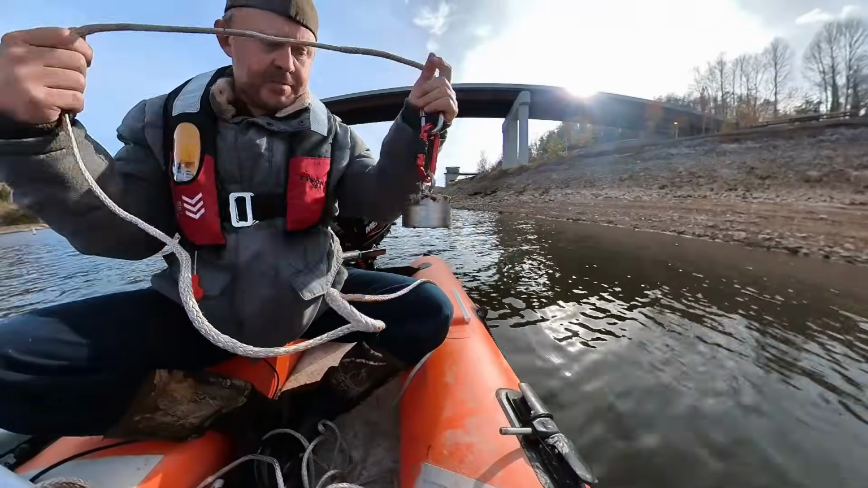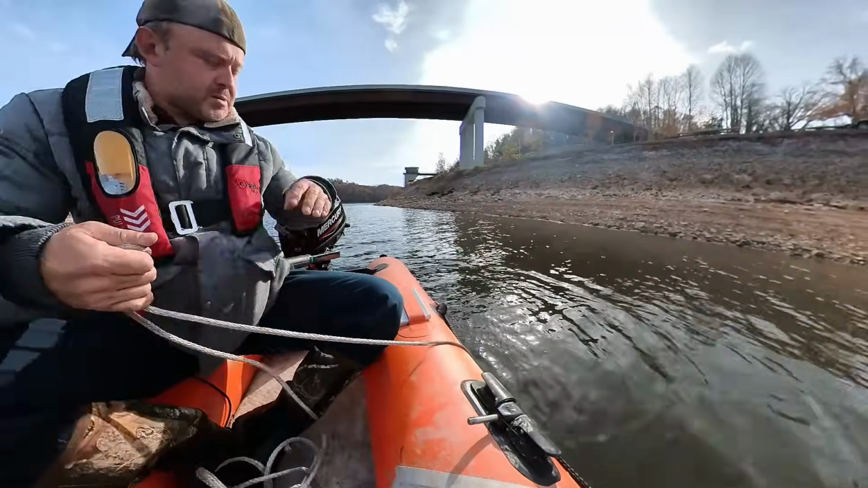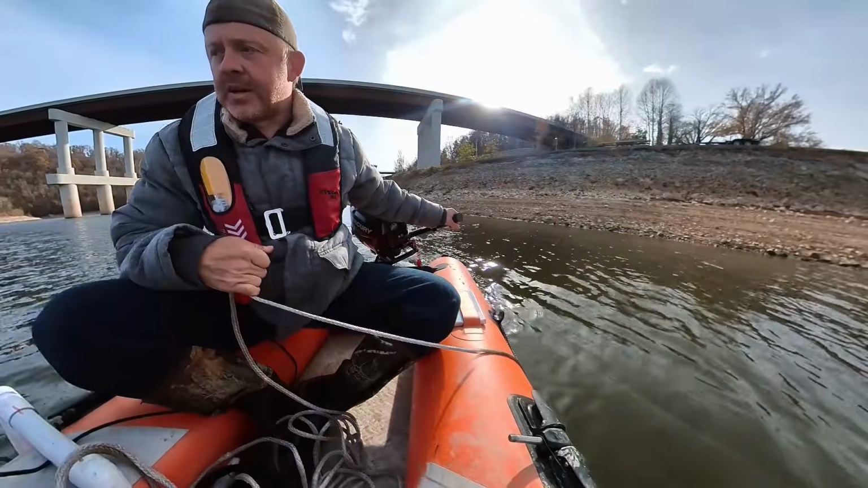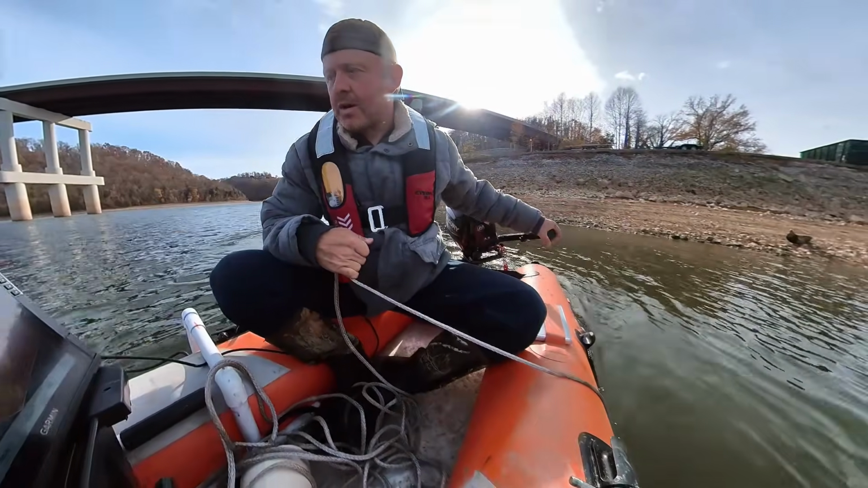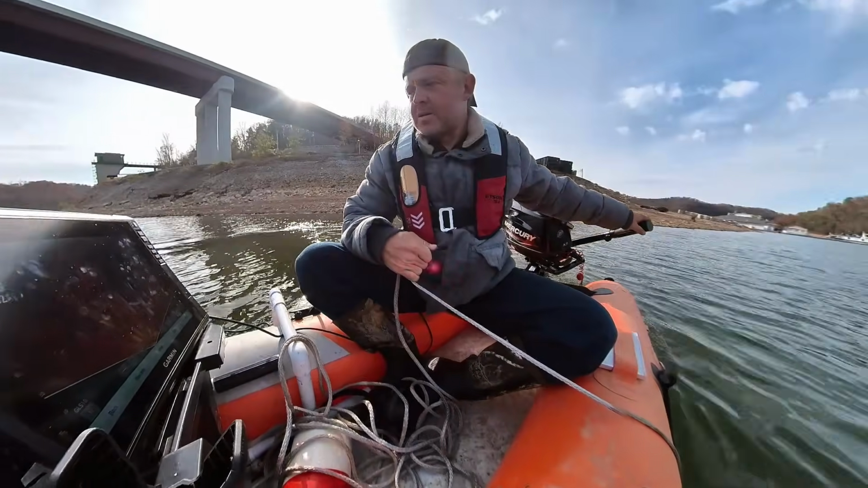Here we go. What I'm gonna do, see where we are. We're at 4 feet right now, so let's turn this thing around. See if I can drive right over the car and just snag it, you know? It's the only way I could really think of doing it.